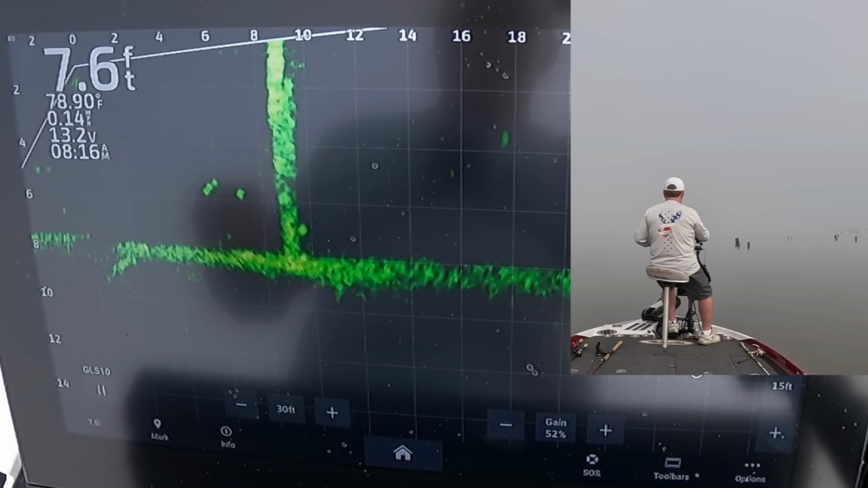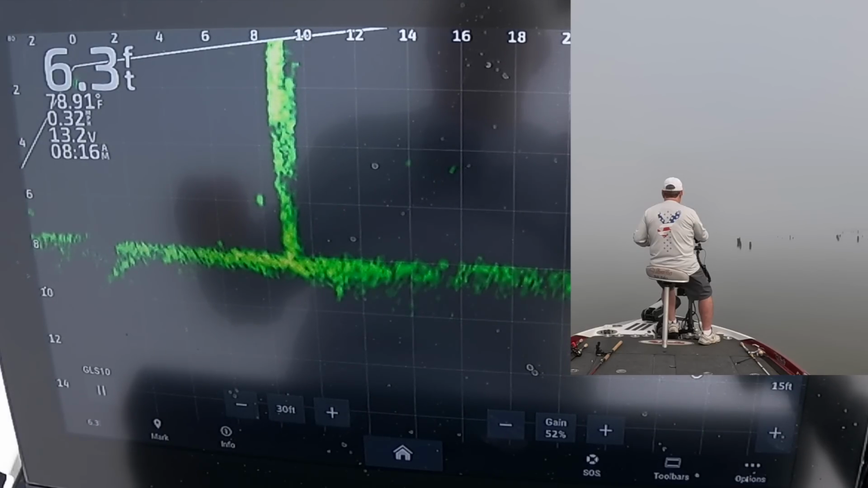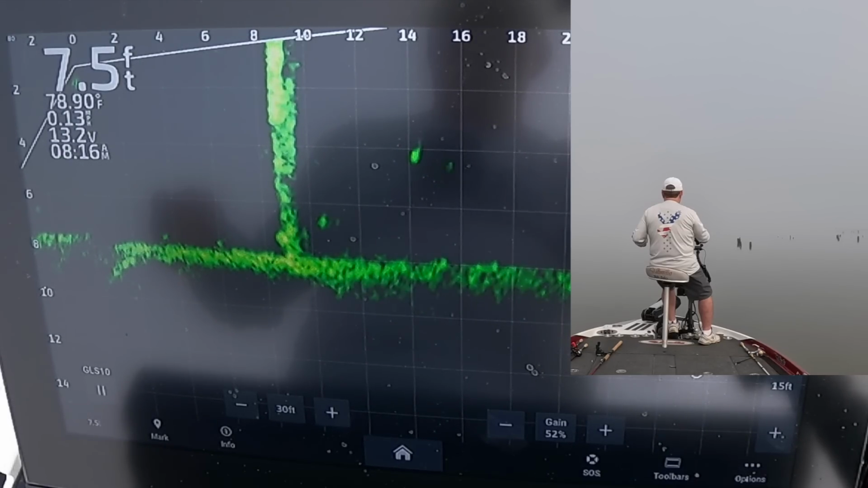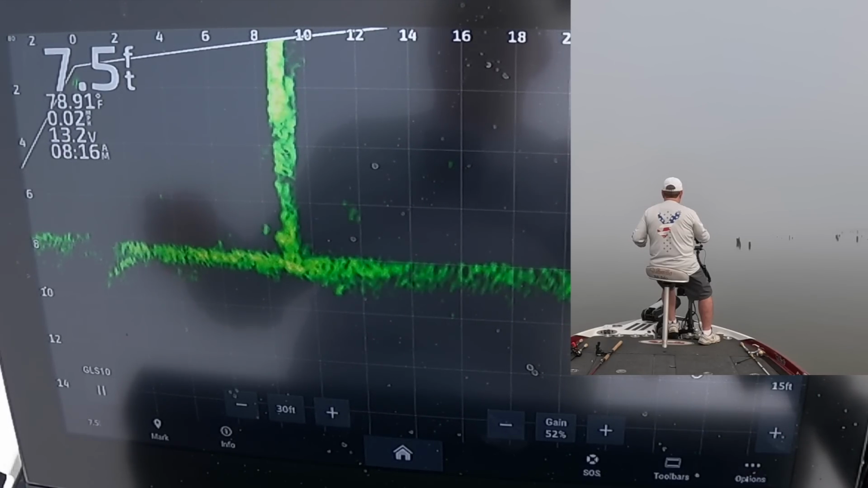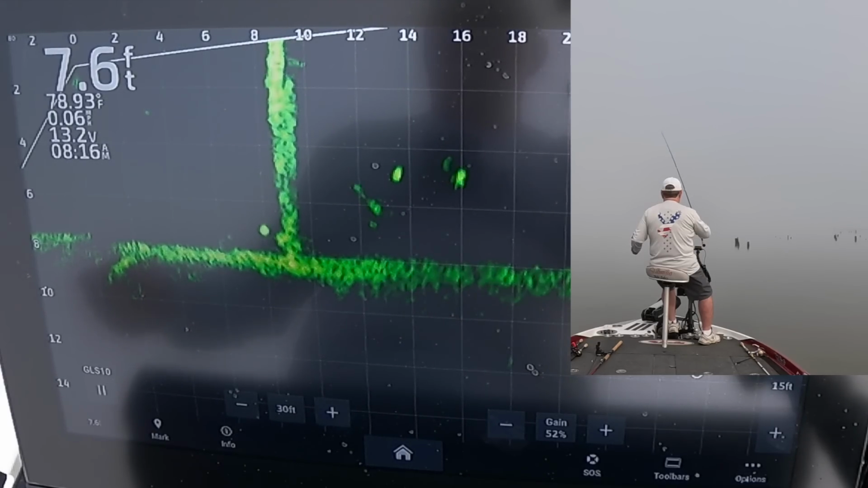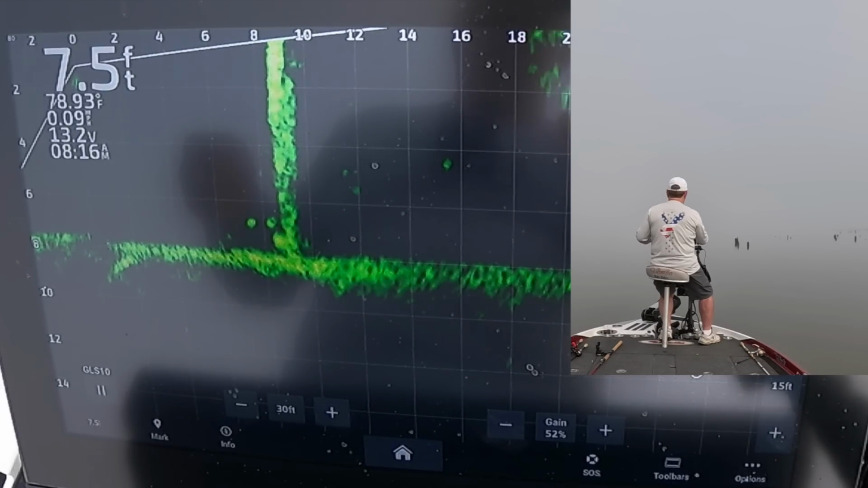When I get on the other side of the tree, then I lose my jig. Oh, right there. Might have run him off. Lost my jig, dropped down there, may have dropped down, hit him in the head. That's dumb. Maybe I just moved him over this other side.